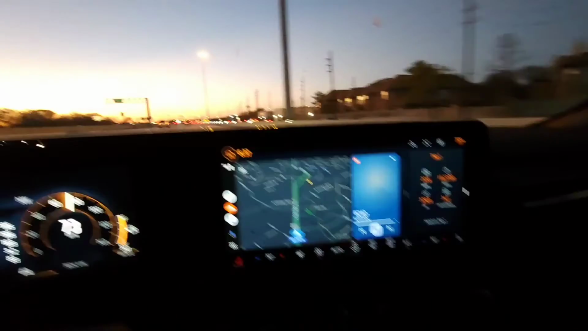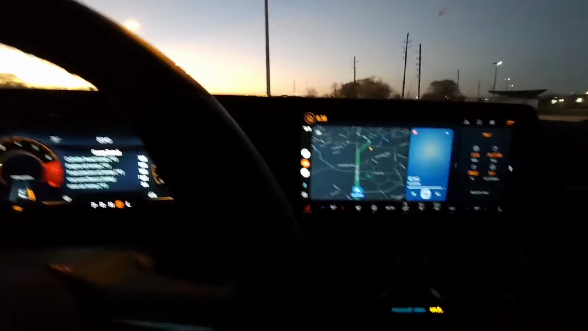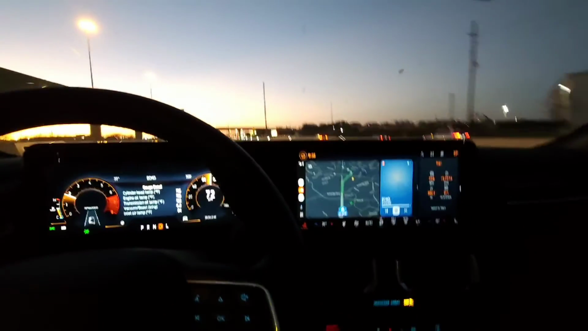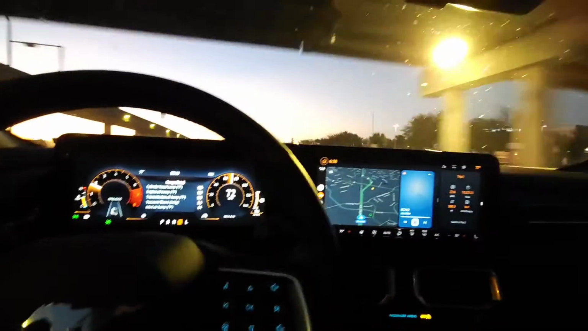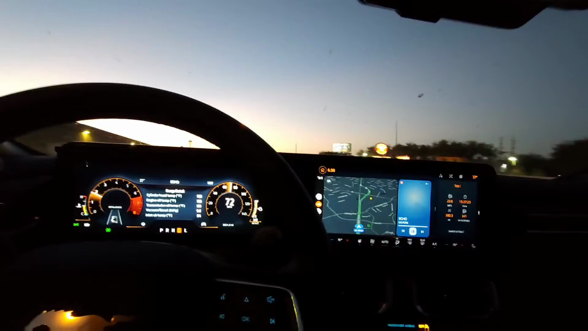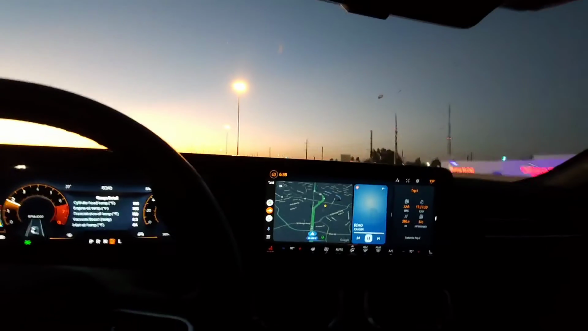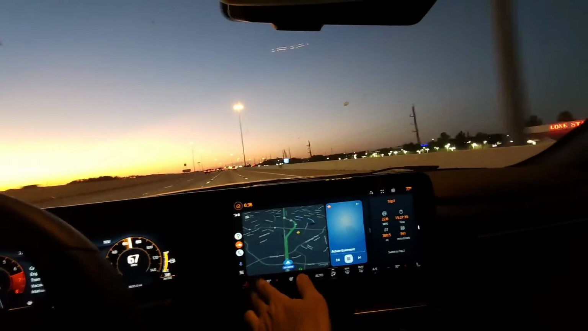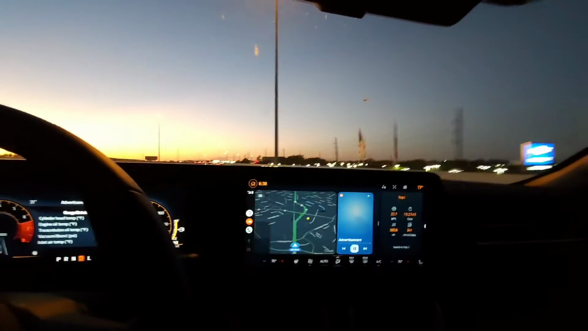The biggest change, of course, as I already mentioned, is this big dash that is fully electronic. It used to be a small little 5-inch screen down here, just bare essentials. Everything else was geared towards driving, but now it's geared towards more of a comfortable luxury feel, and the driving components complement the comfort level of the cabin space as well.